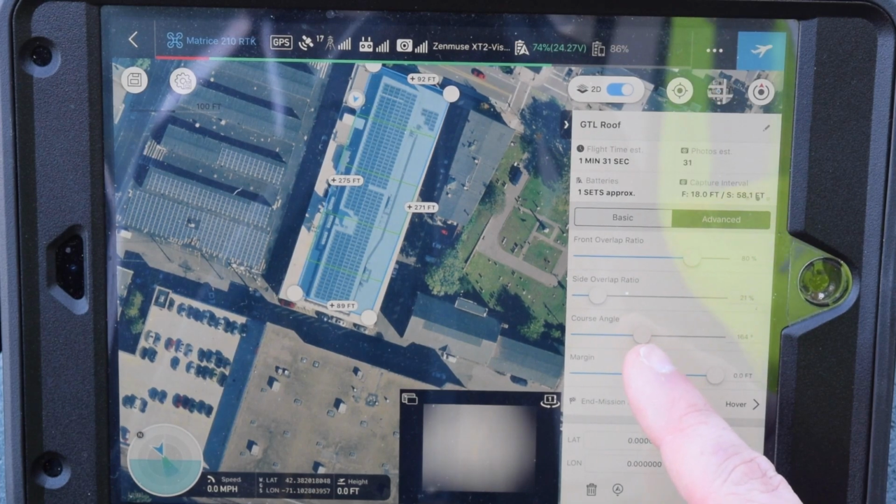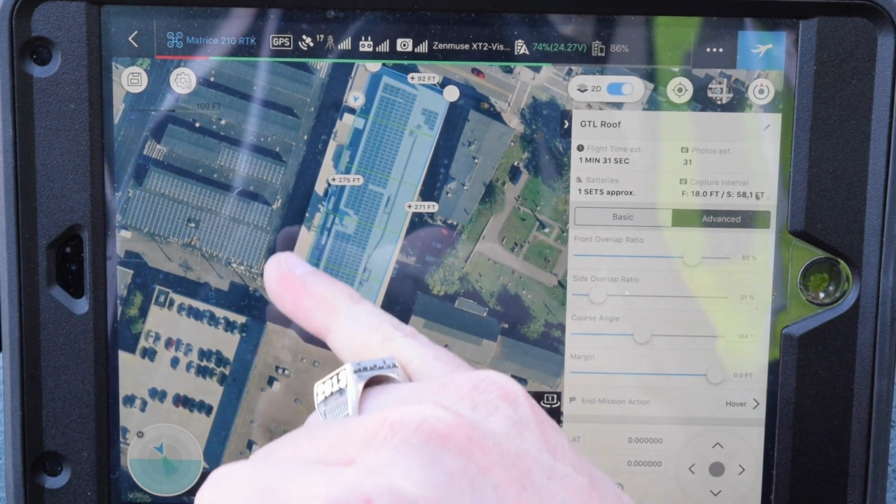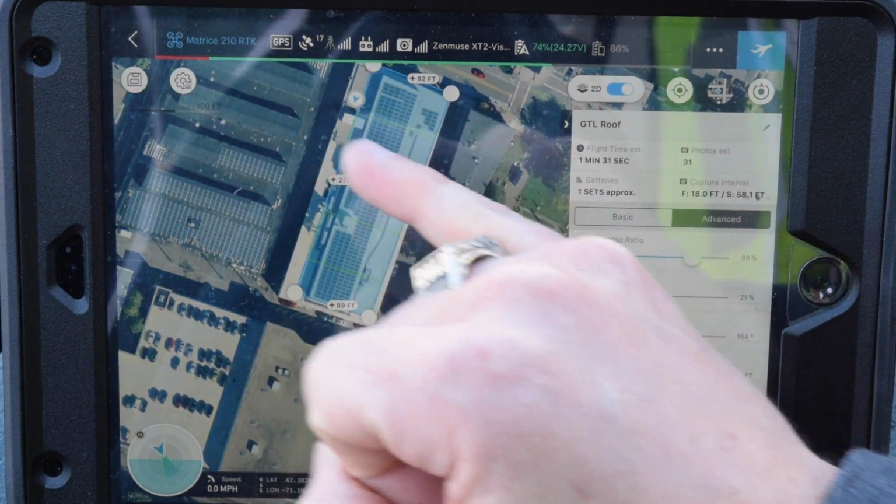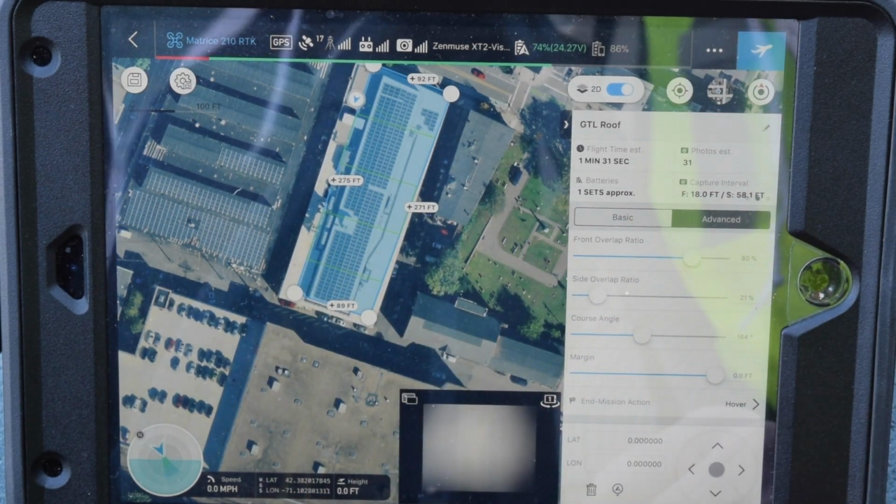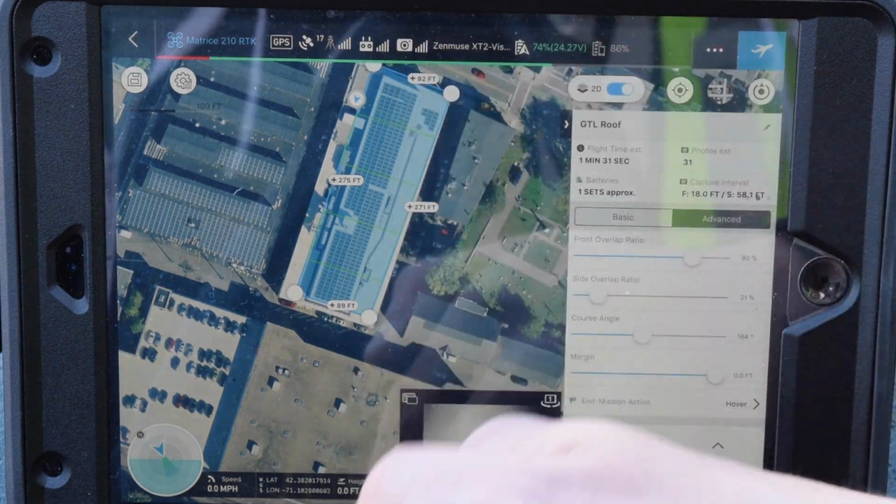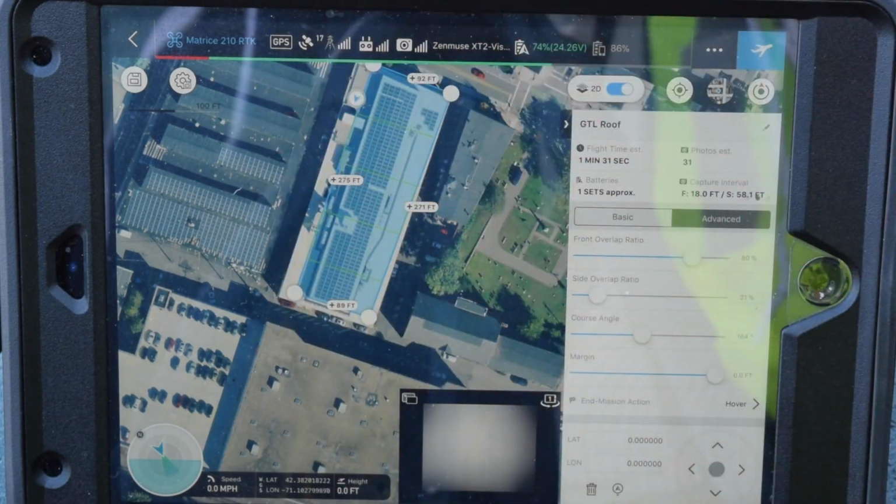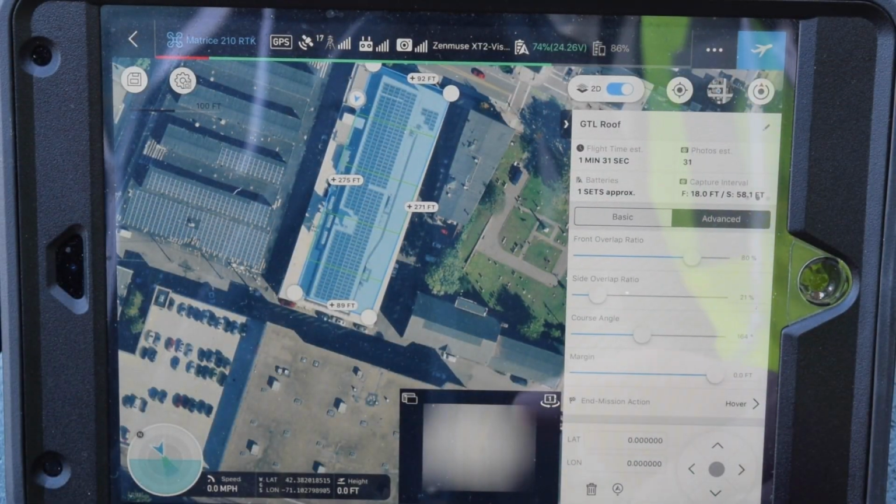The course angle, that's another important variable to set. Essentially the course angle is these green lines. You want them to run parallel with the solar panels, so the rows of solar panels, you're going to get those lines to be parallel. Right now we're pointed north, so the sun is down in the south, right? So all the solar panels are tilted up. We want to make sure that we're going along with that tilt angle essentially.